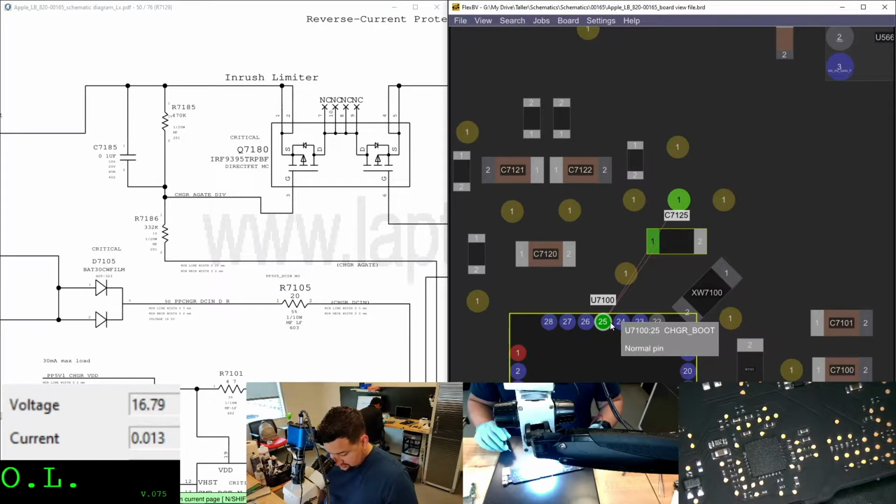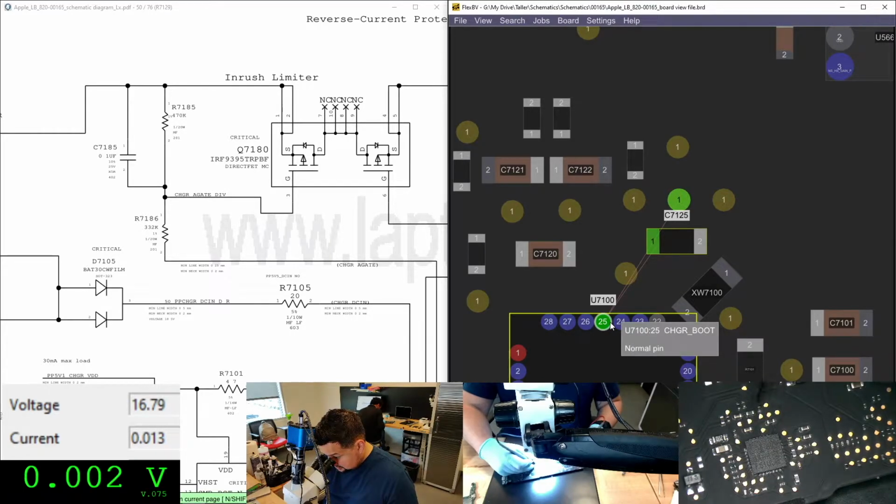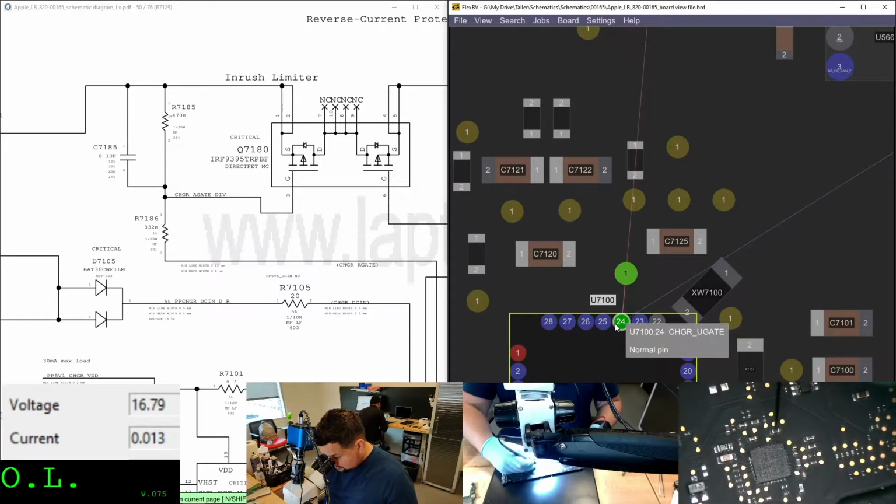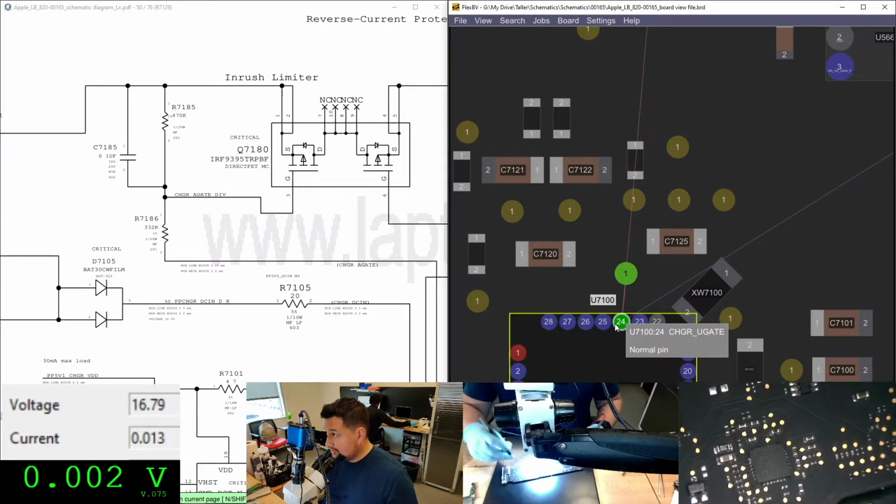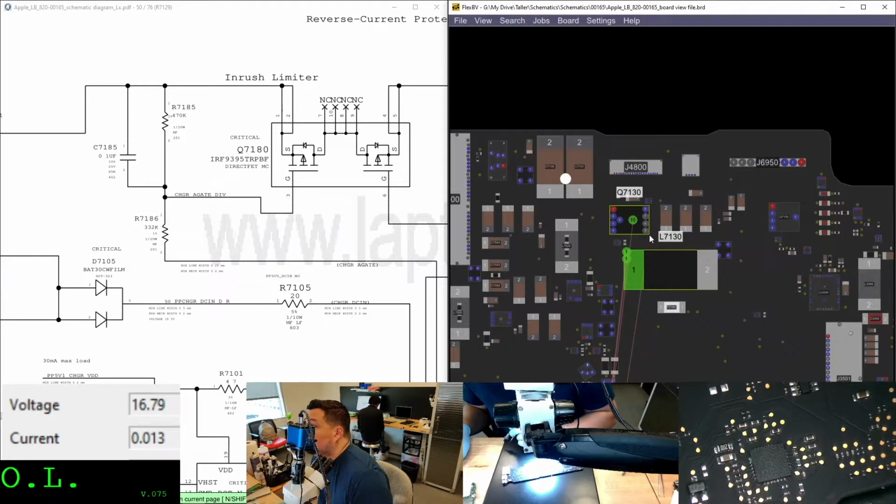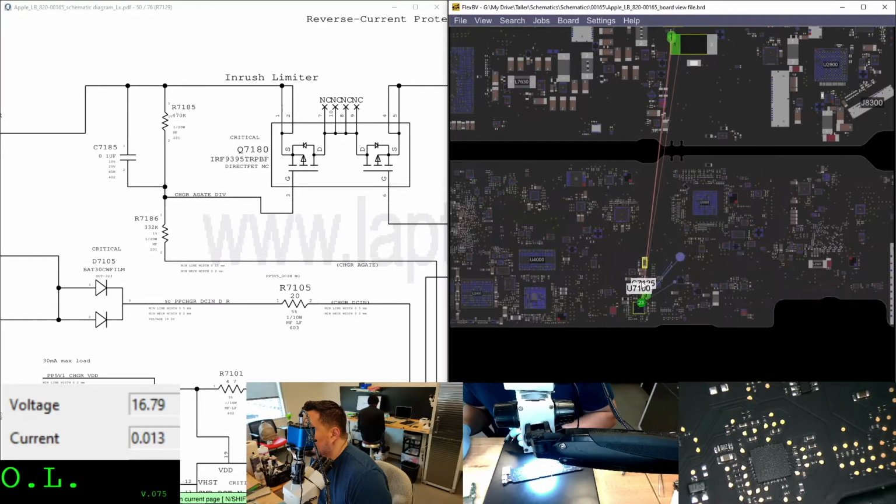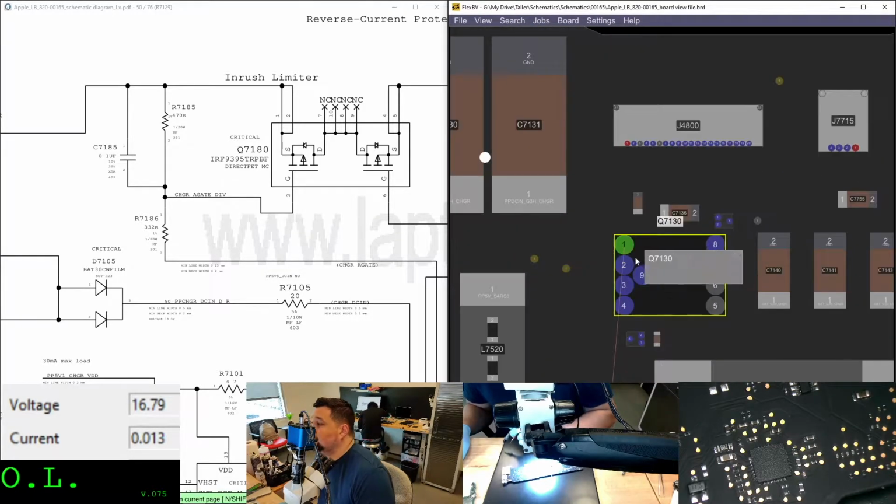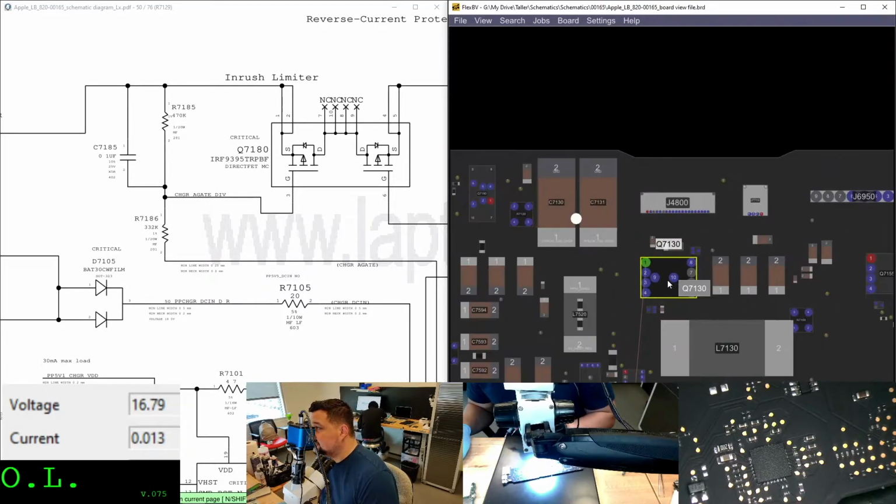Okay, so wait, we're checking. Which one is this one? So I have charge U gate and charge boot. Both of these ones are ground, are 0 and 0. Okay, so let me check these two to where it goes. Okay, Q7130, and the other one, charge U gate goes to Q7130. Okay, so there's a big chance to be Q7130.